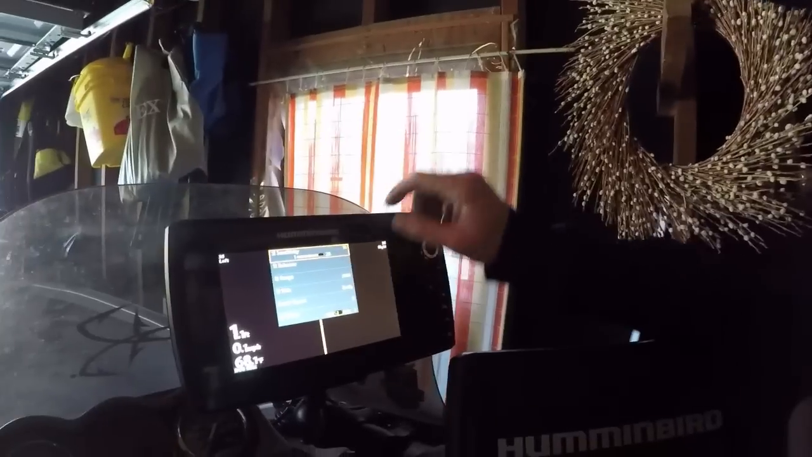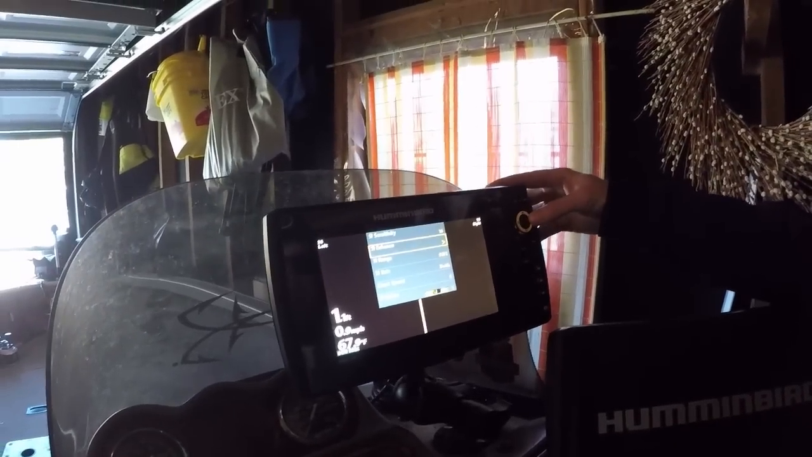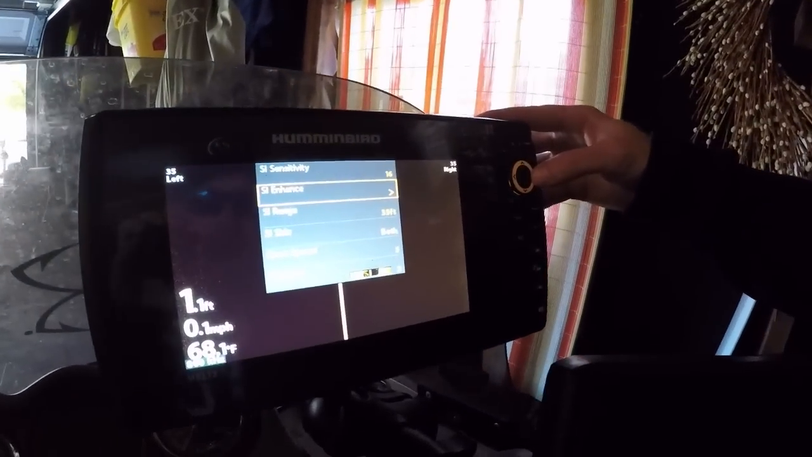Now, let's get into SI Enhance. This is going to give you guys a little bit more display on everything here.